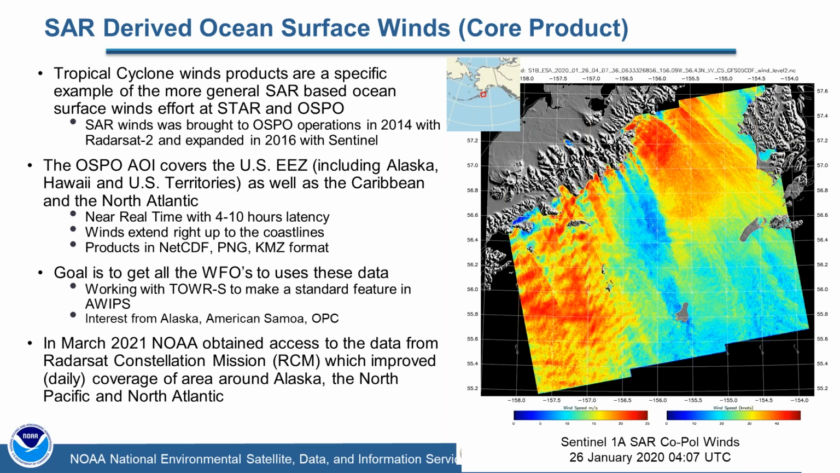We've been working with Lee and Tower S to make this available to some of those forecast offices. I know we've just had a really nice interaction with the group that does American Samoa. For some reason, RCM was giving us a really nice collection over American Samoa for a couple of months. The people in Alaska are interested for the reasons that you can see in the image on the right, that we can resolve the gap flow winds up there that are important to their local forecasts.